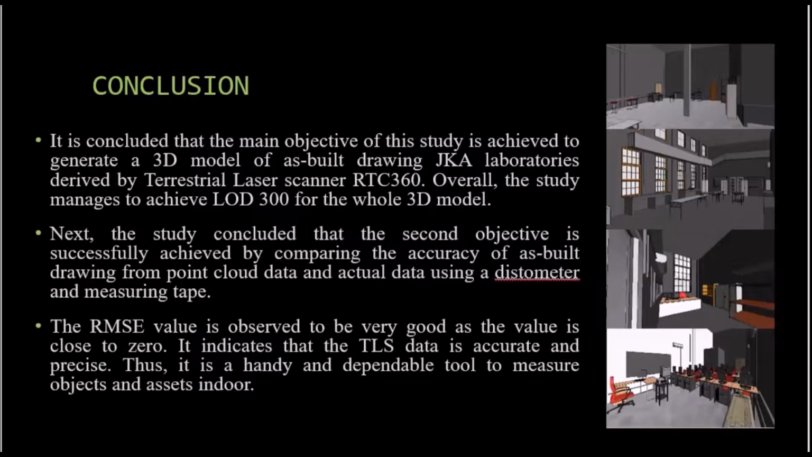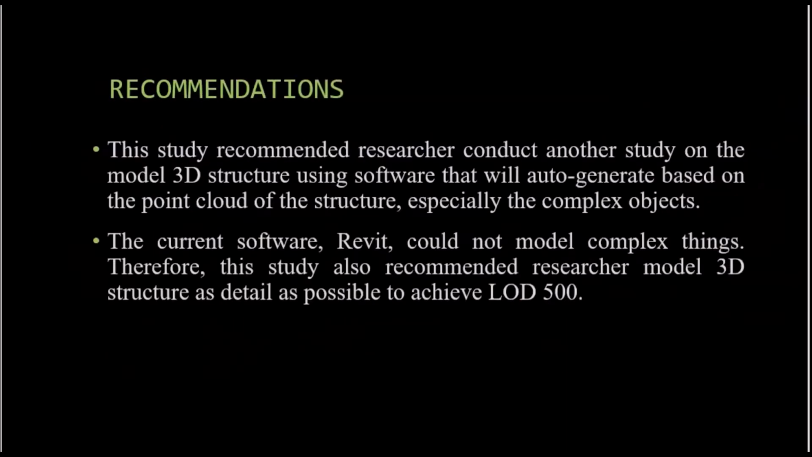The RMSE value is observed to be very good as the value is close to 0. It indicates that the TLS data is accurate and precise. Thus, it is a handy and dependable tool to measure objects and assets indoor.